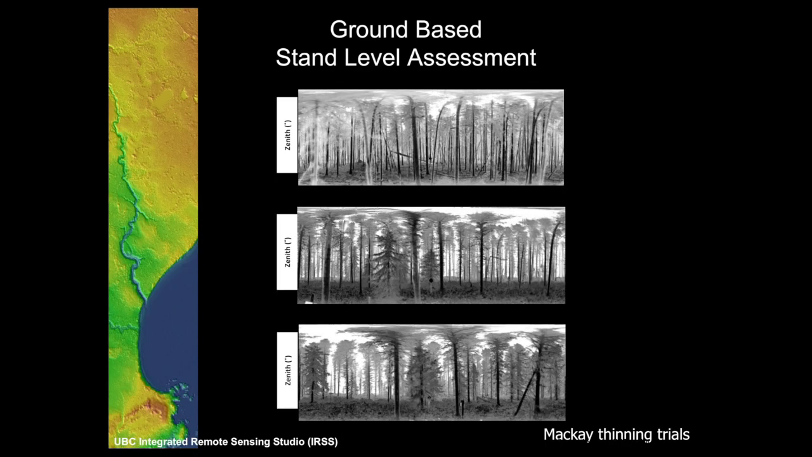Different levels of thinning will give us different levels. You can see with ground-based LiDAR, this is the Mackay thinning trials in Alberta. You can see, obviously, we're getting quite different responses of returns based on the structure that we're seeing in the stand.